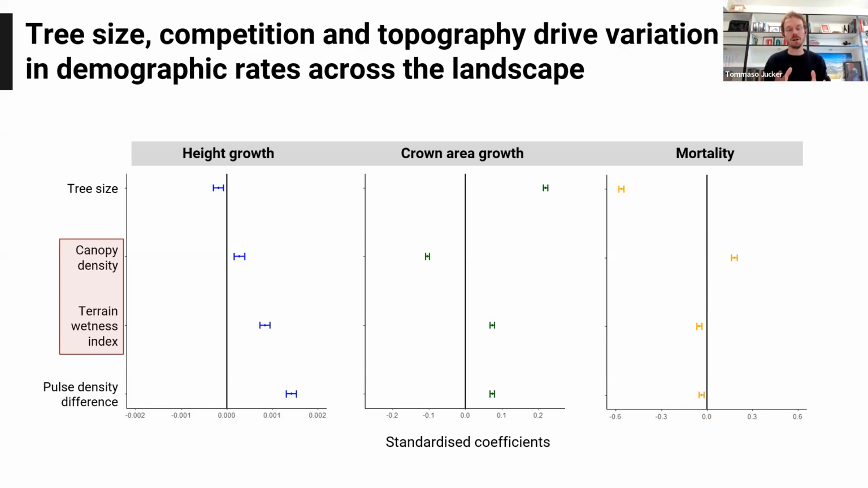So we have faster rates of growth, both in terms of vertical and crown expansion, in areas that are sort of wetter, if you will. And conversely, from a mortality perspective, mortality is more likely to be in areas that are drier, that have less access to water and presumably also soil nutrients.